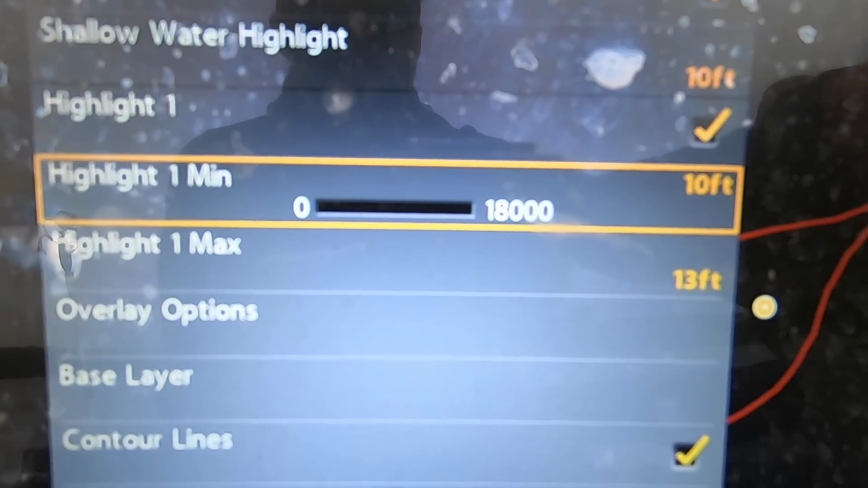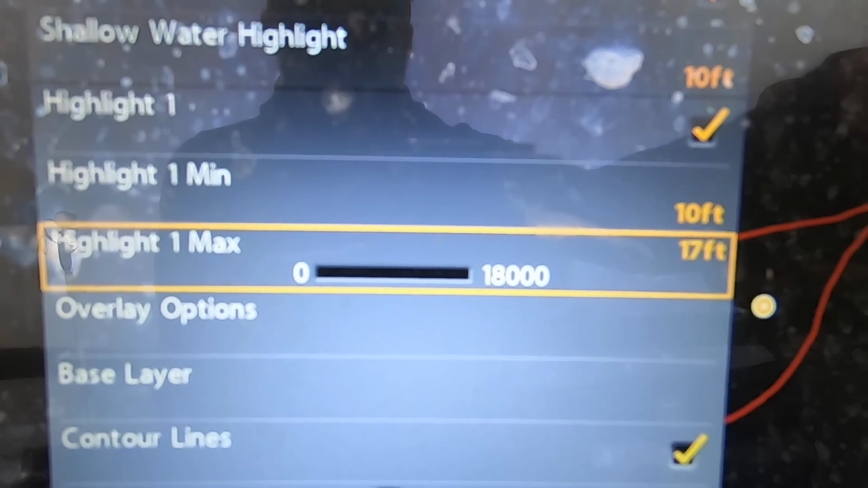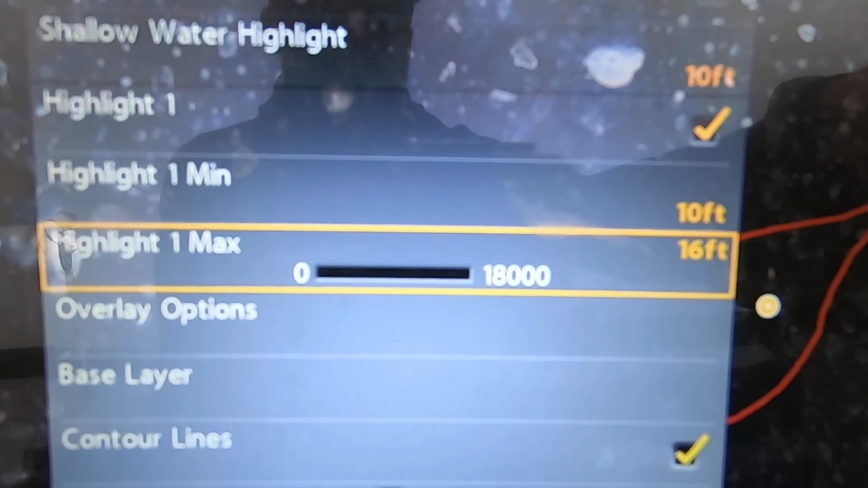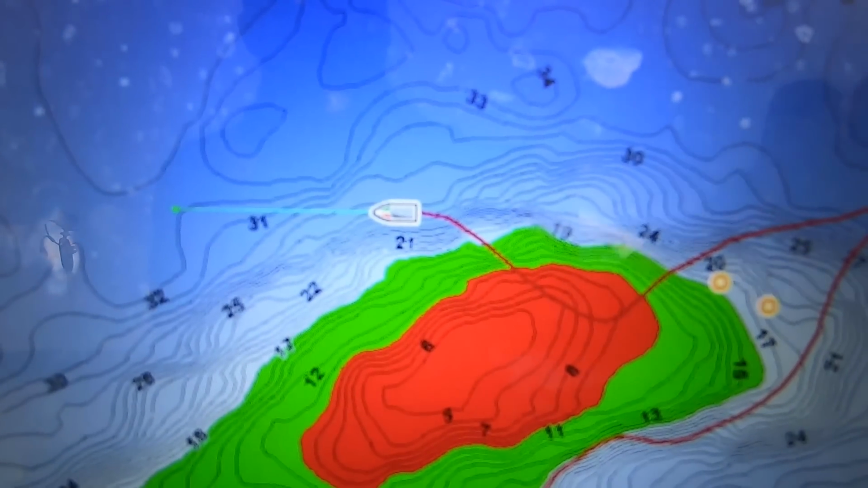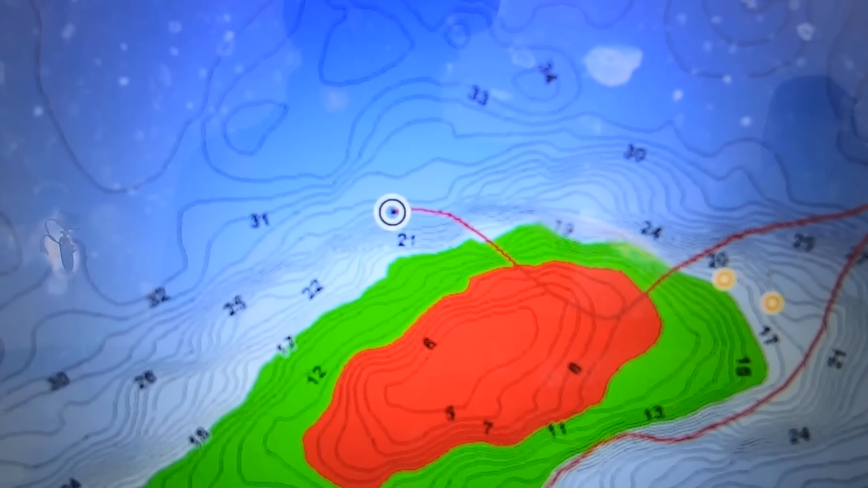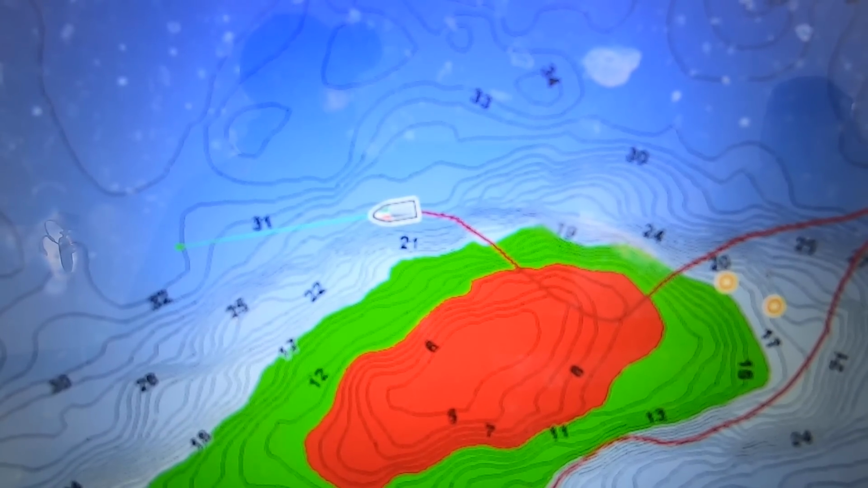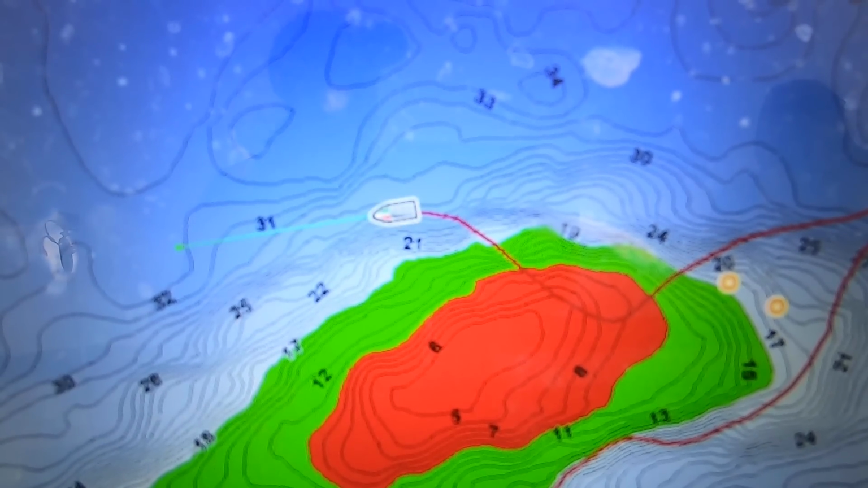I'm gonna kick this to 10, because my shallow water highlight ends at 10, which is the red. And I'm gonna kick this out to, let's say, 16 feet. And that's gonna show you where the weed edge is. So now what we do is we cruise around this green, just on the outside of it, and we start looking for fish.